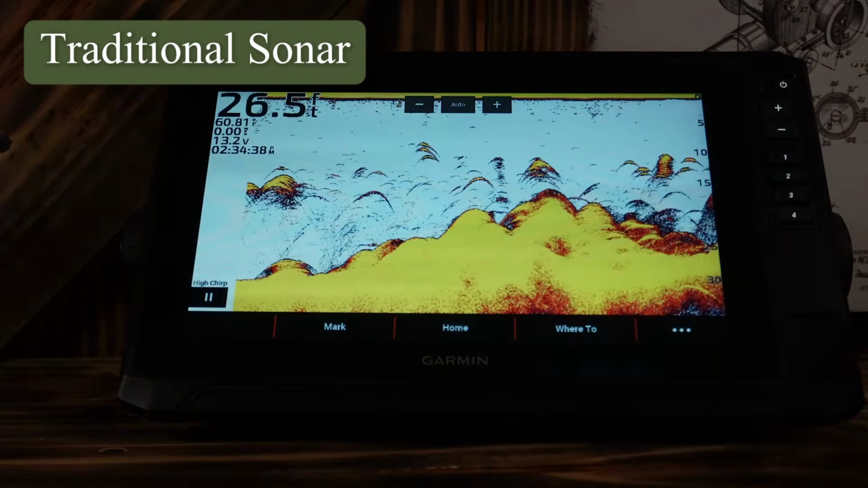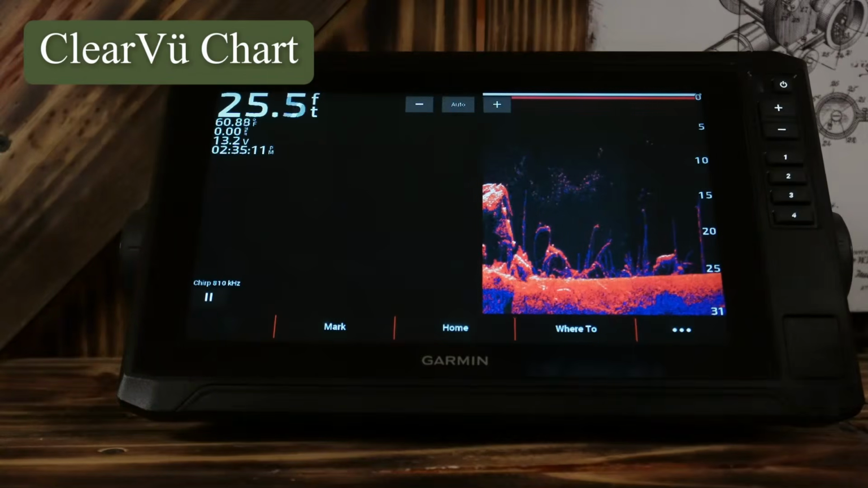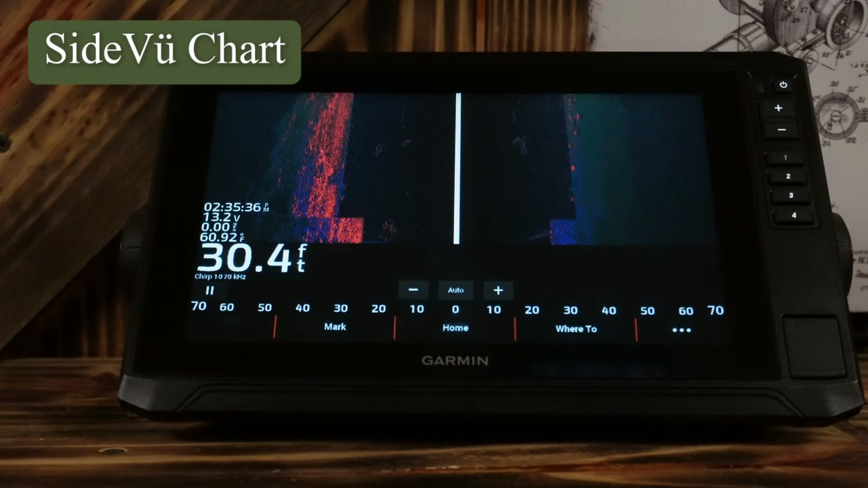So next we'll go to sonar. You've got your traditional chirp, which is gonna look like this. You've got your clear view, which is gonna look like this. And you've got your side view, which is gonna look like this.